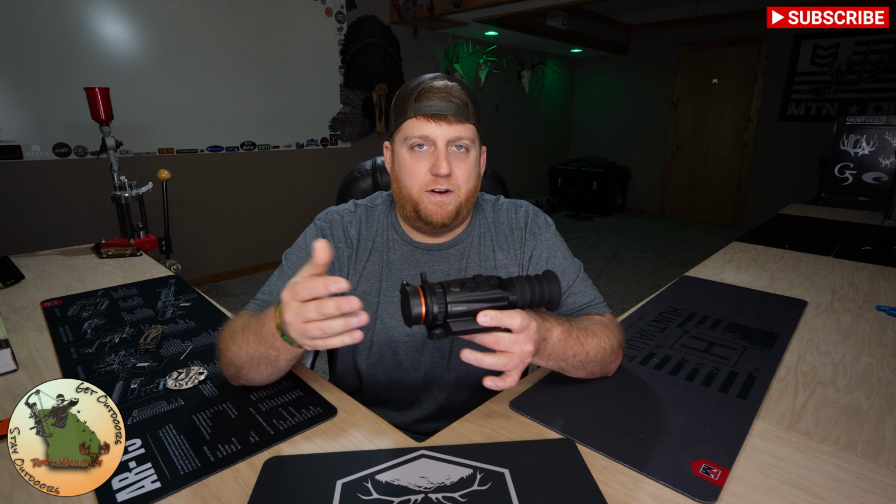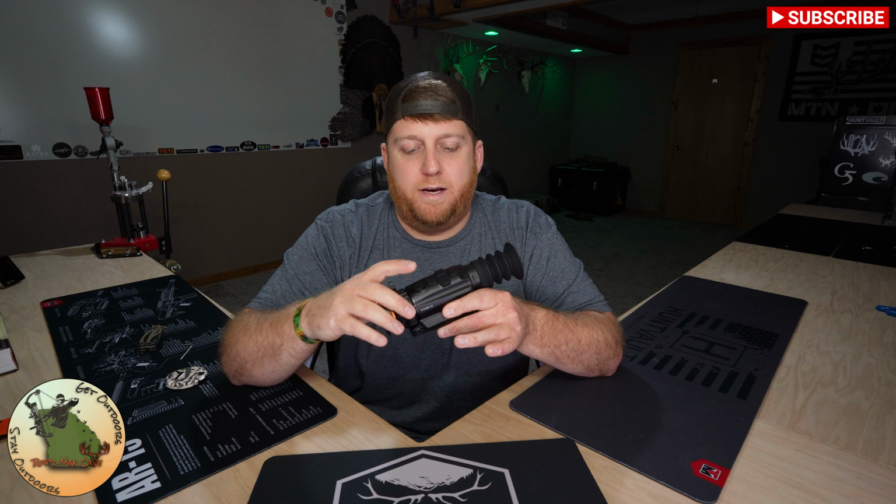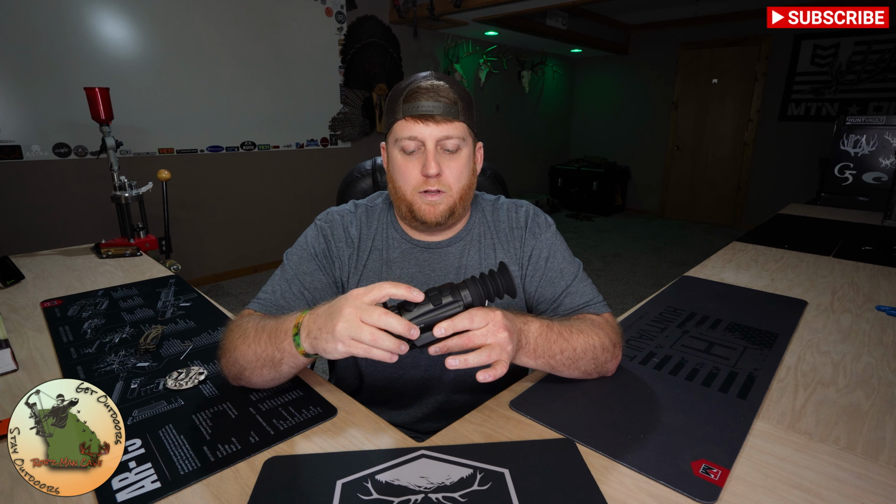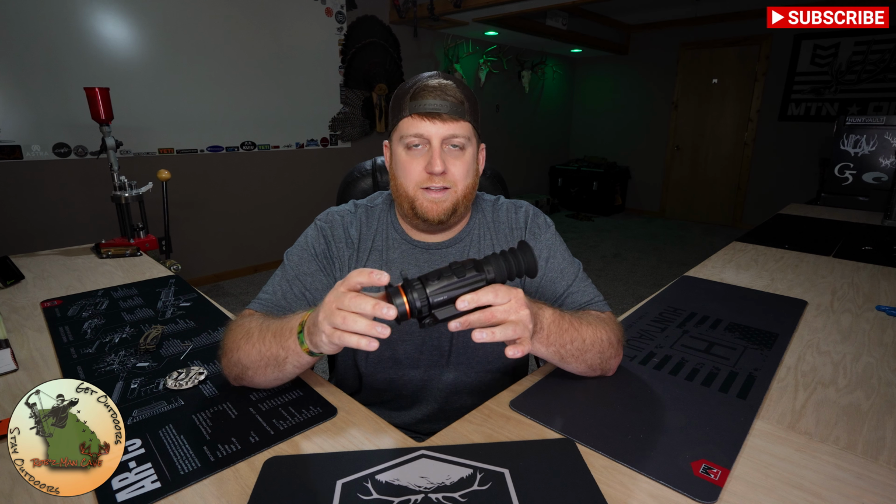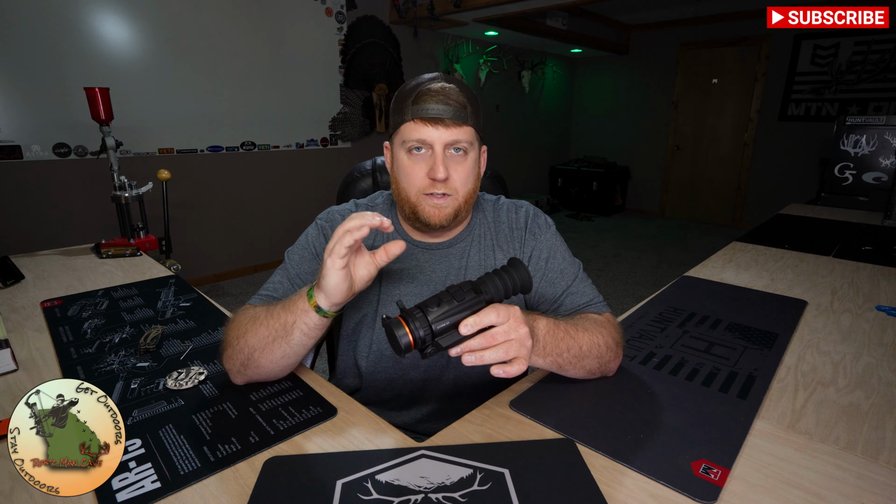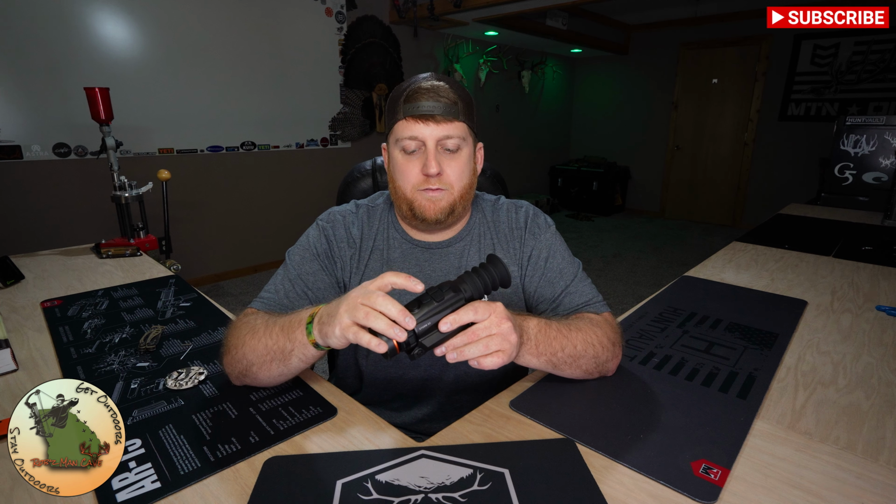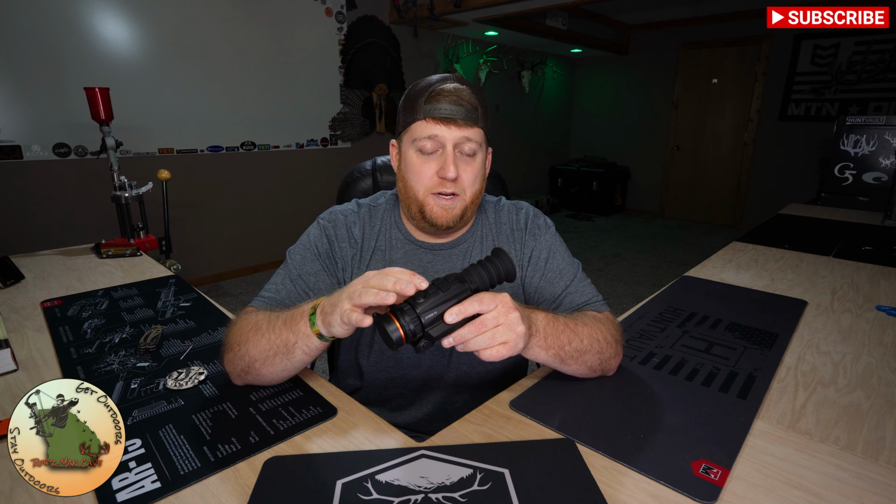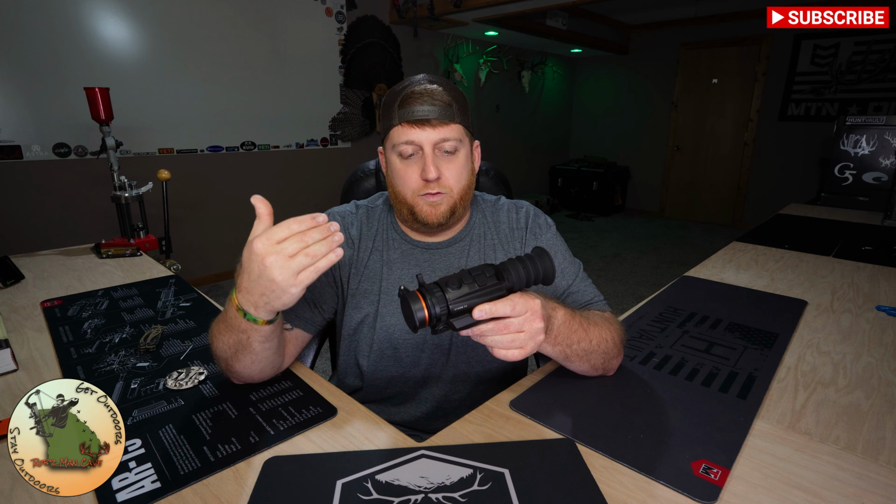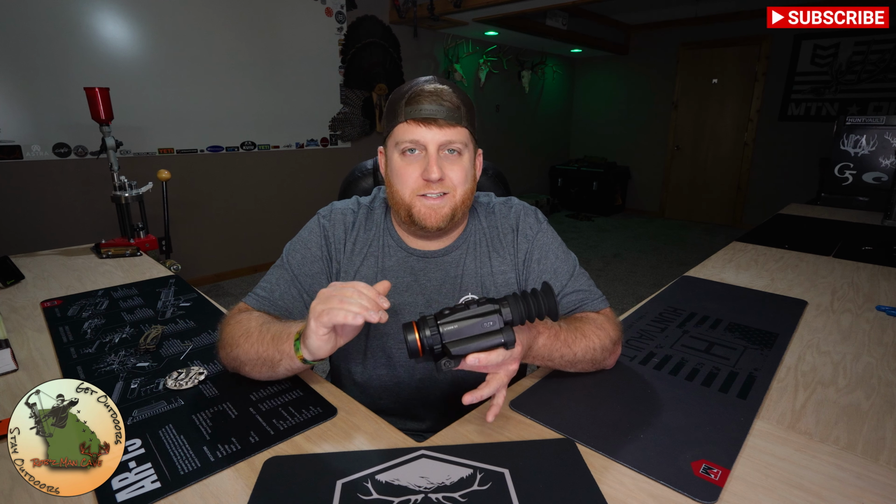Picture-in-picture works okay. I've never really been a big fan of picture-in-picture, but if you're into that type of thing, all you have to do to toggle it on and off is to long press your zoom button. And one thing to note is that once you toggle on the picture-in-picture, your zoom only controls the picture-in-picture. If you want to change the zoom in the scope, you're going to have to toggle off the picture-in-picture, change the zoom of the scope, and then turn your picture-in-picture back on. Another thing to note is the picture-in-picture does have the capability of zooming between 7 times and 28 times, which is pretty impressive.